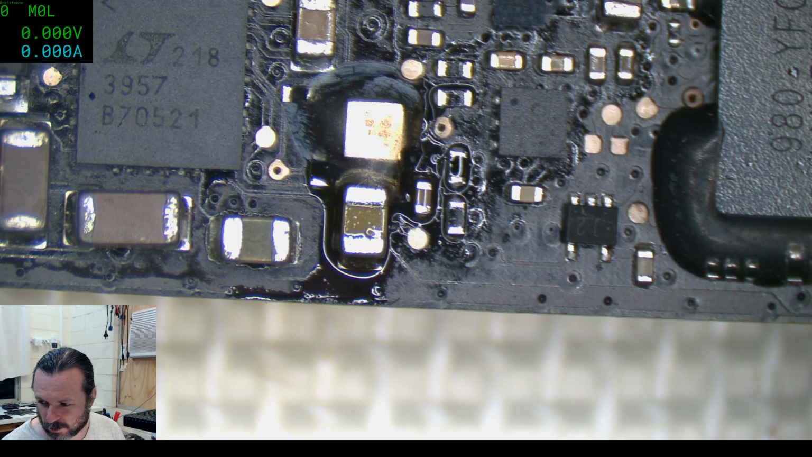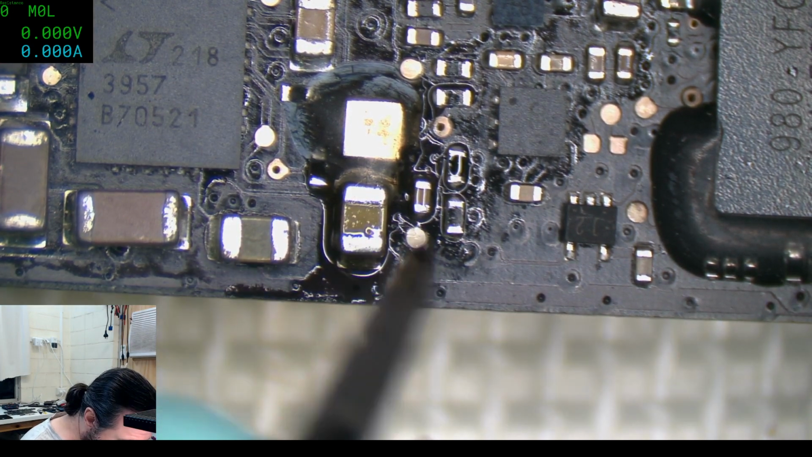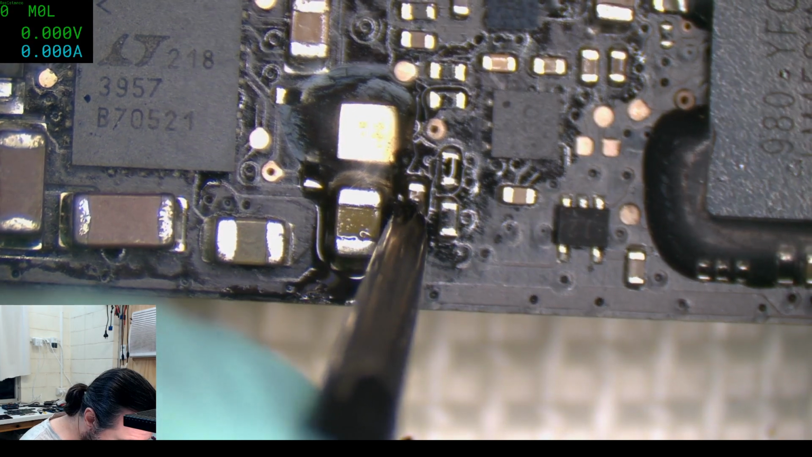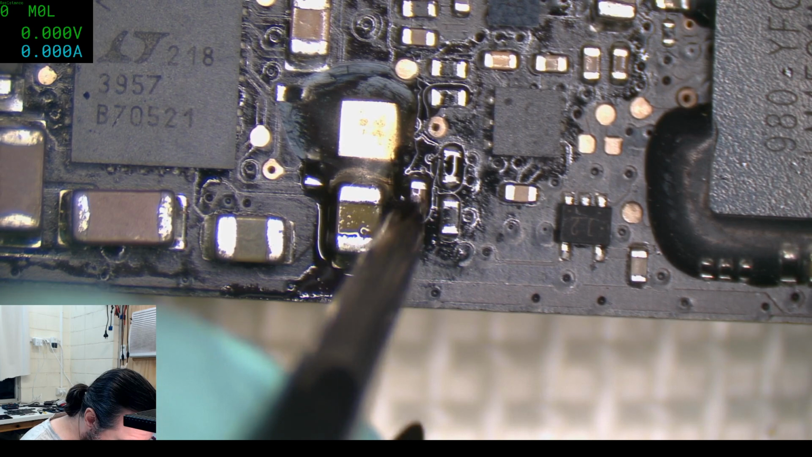Maybe it actually wasn't even connected properly. No, it was, because we measured 5 ohms. I suppose the other way we could do is deliberately try and crack this capacitor. Yeah, destroying the motherboard is probably not the best option.